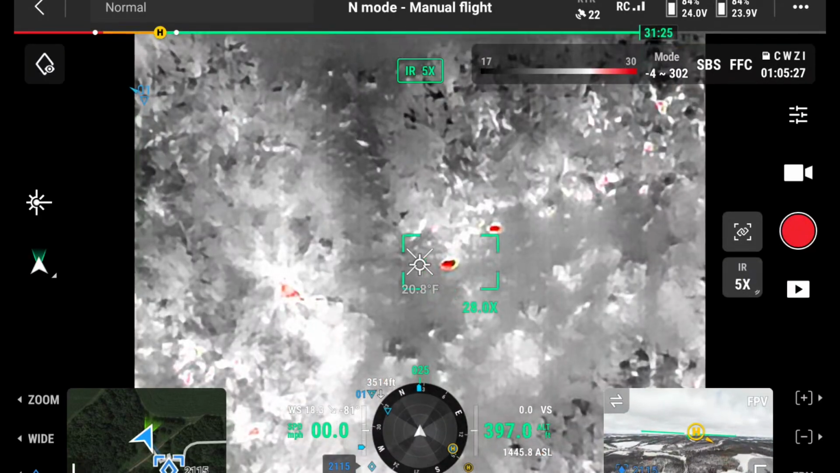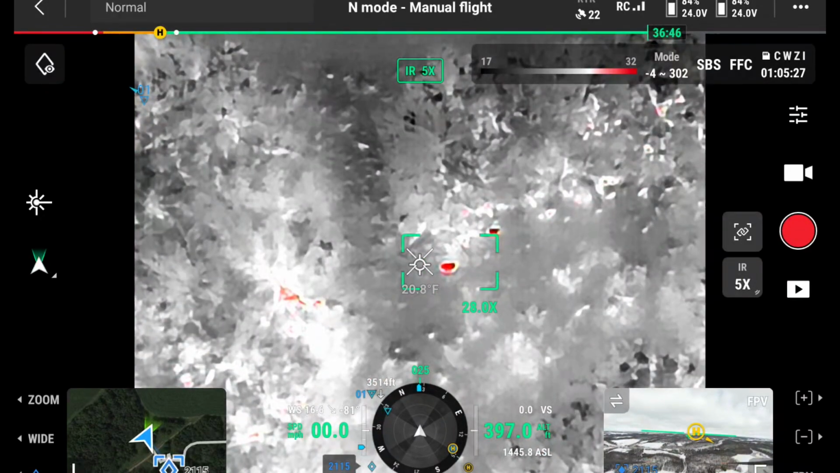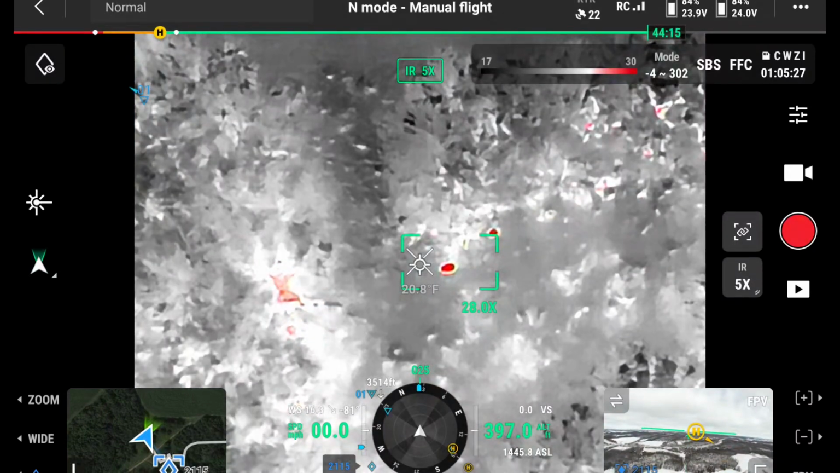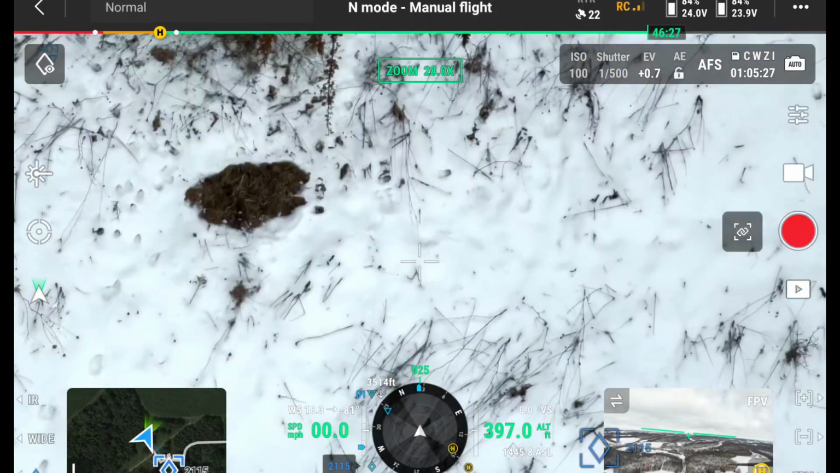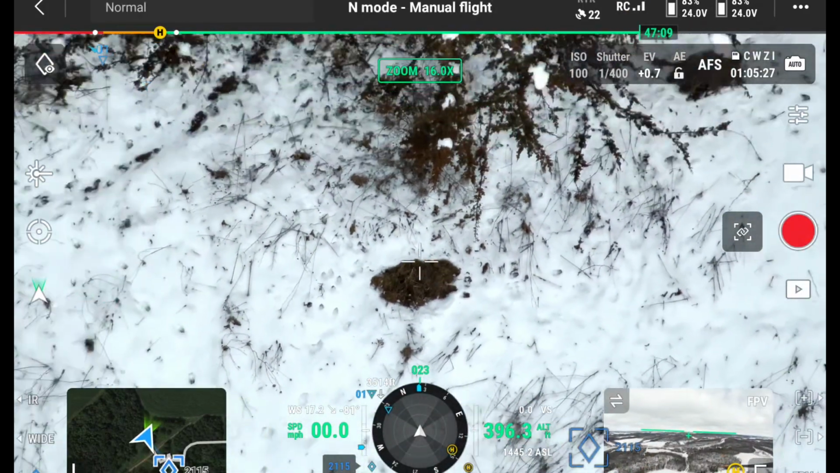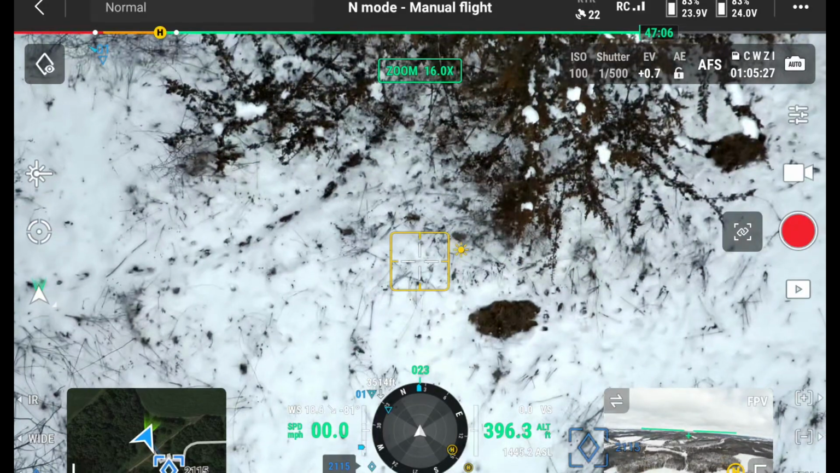I can zoom in too. So here's an example of when you see a heat signature and you're thinking, oh man, we found ourselves a deer, but the moment he zooms in, you can see the heat signature is actually coming from a bed where a deer has been within the last maybe couple hours.